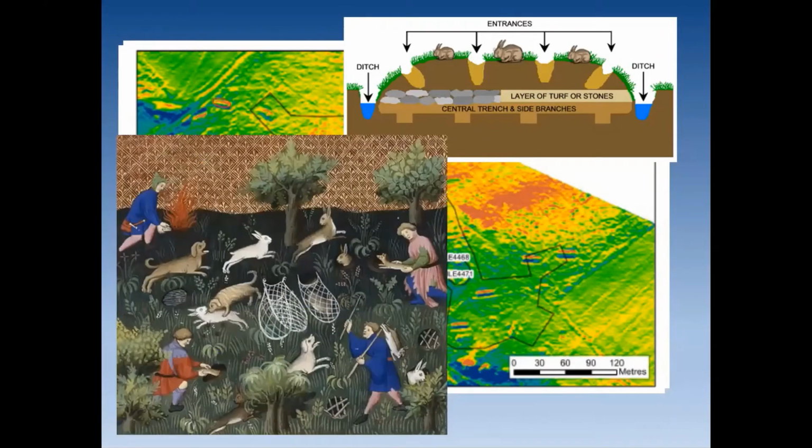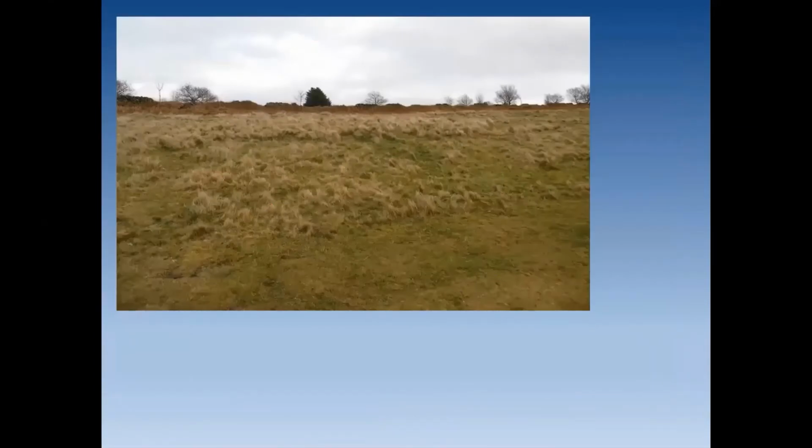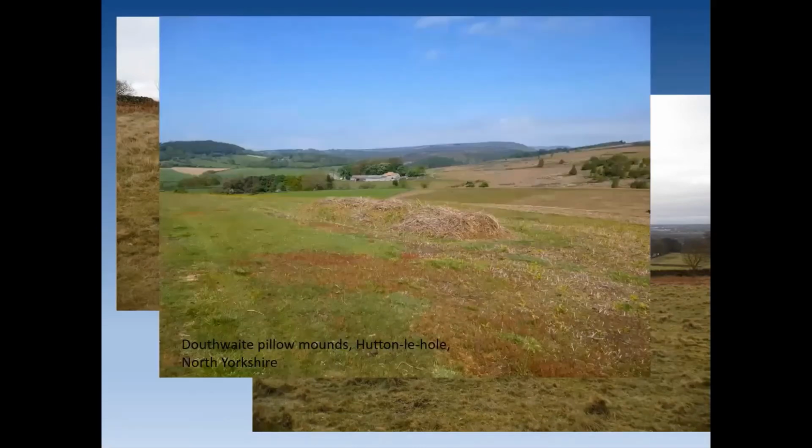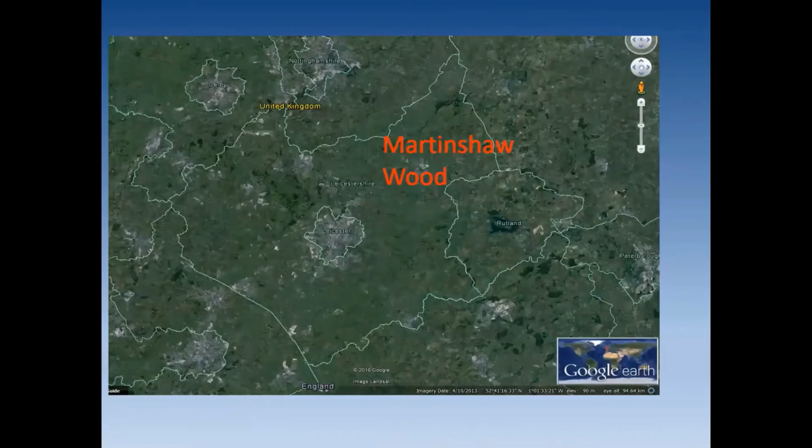A nice illustration of warrening going on. And that's that landscape. There is a pillow mound in there, but you can barely see it. The LiDAR makes things look very clear, and if you try and photograph them, they don't show very well at all. And there's the landscape looking the other way over Colville and to the west. Some better preserved pillow mounds in North Yorkshire. So that was another little diversion, and now we are coming back to Martinshaw Wood to the west of Leicester.